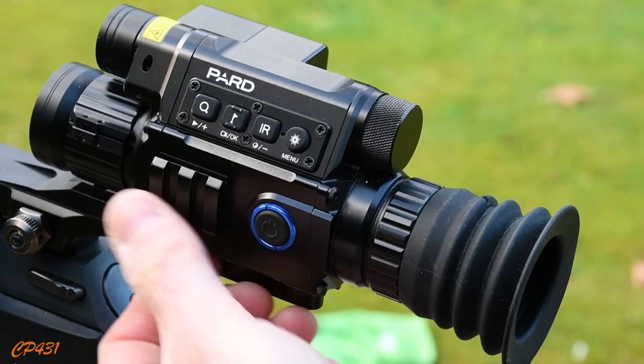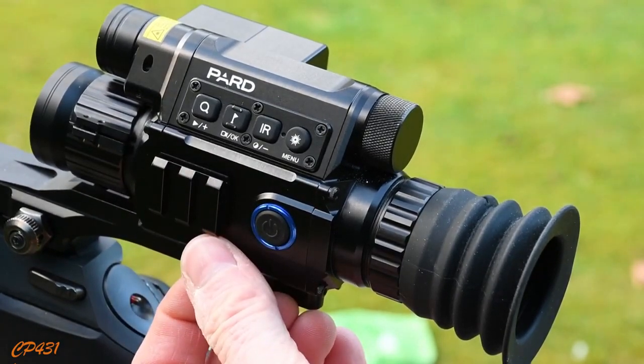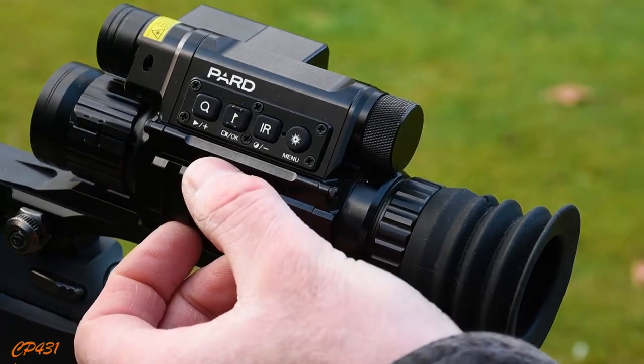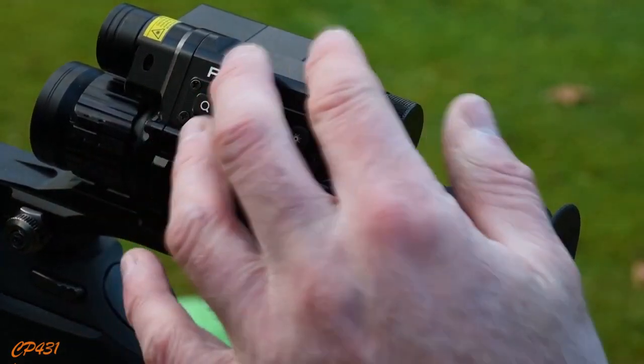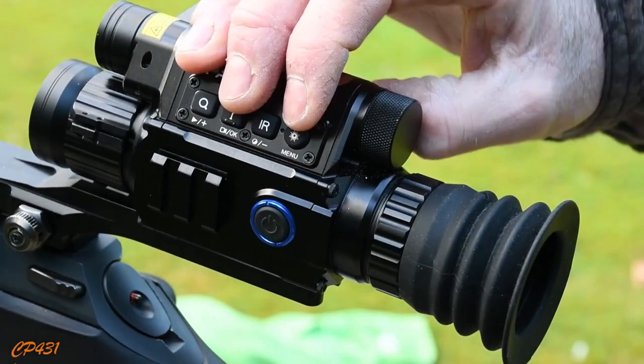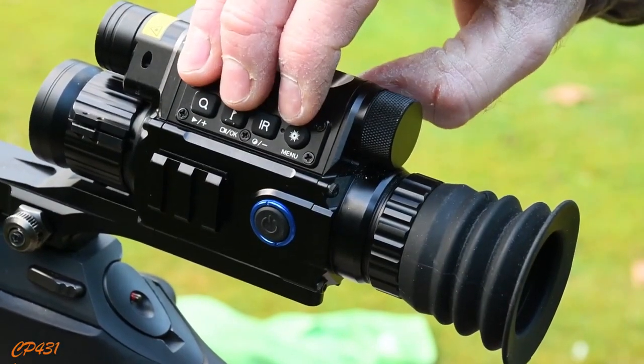Here on the side you can see a short Picatinny mount for an additional illuminator. The only thing is, if you put an illuminator on here, it does block access to these buttons, and these buttons are on the left side. So for a left-handed shooter, you would have to reach over the top to operate things.